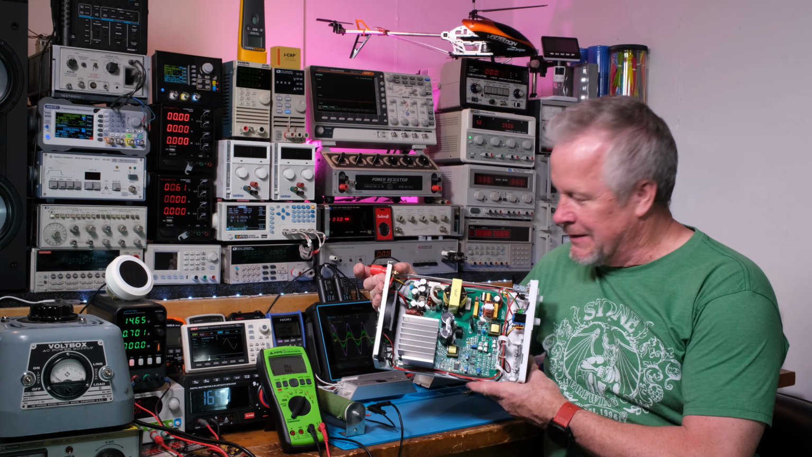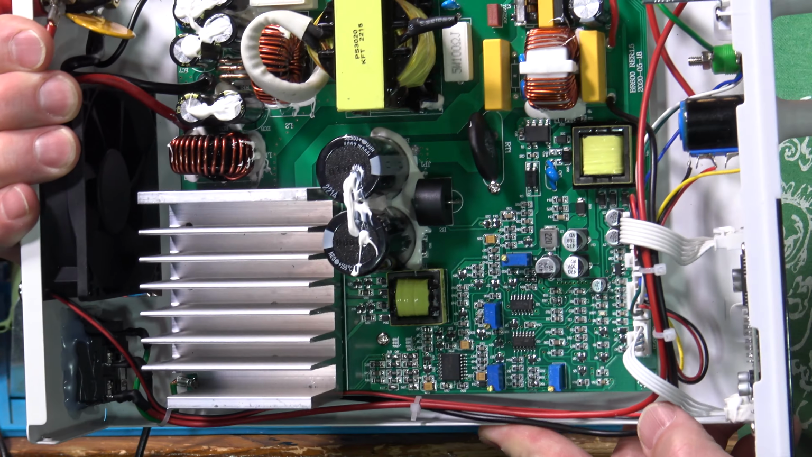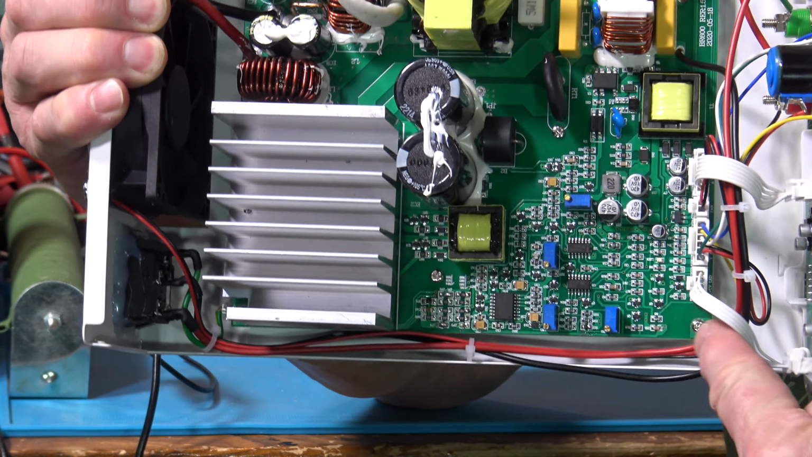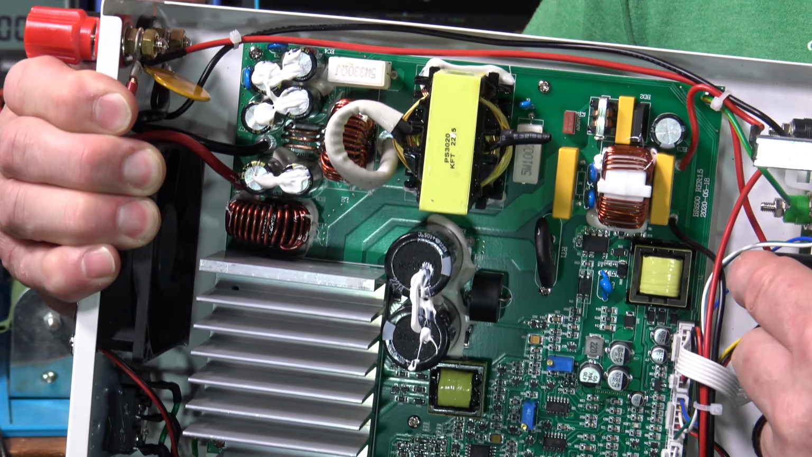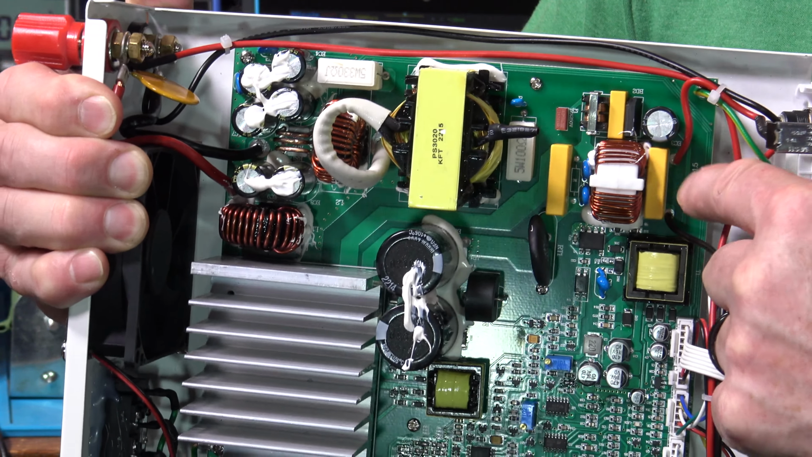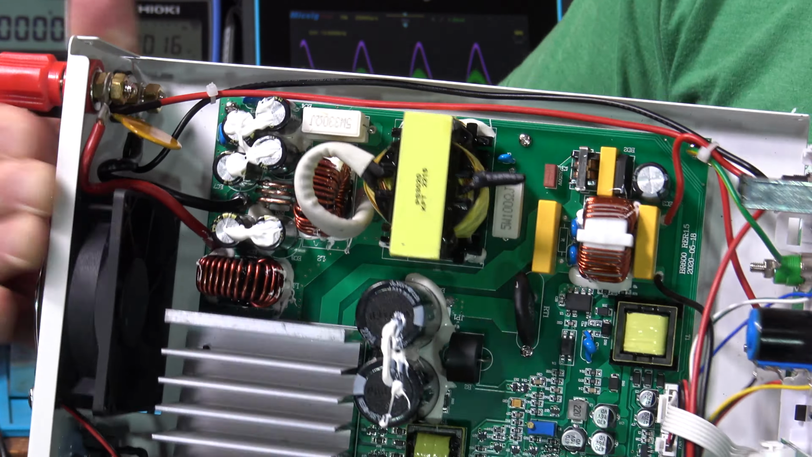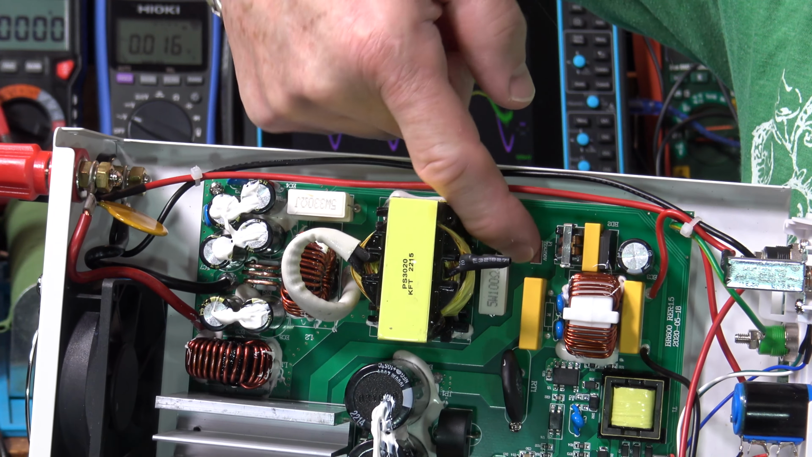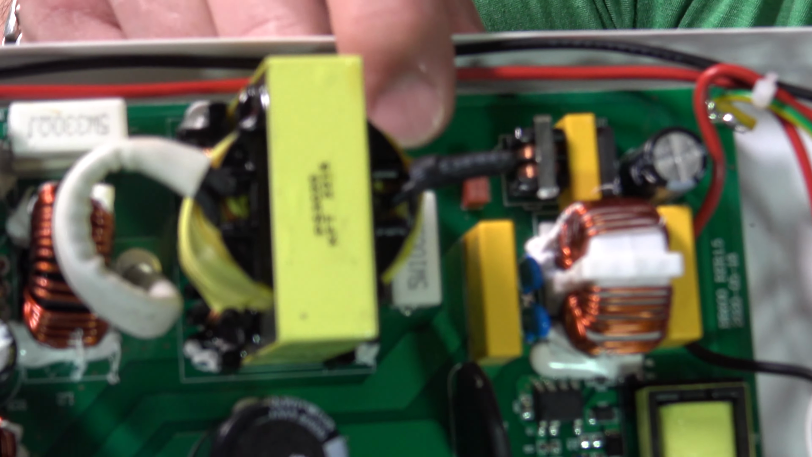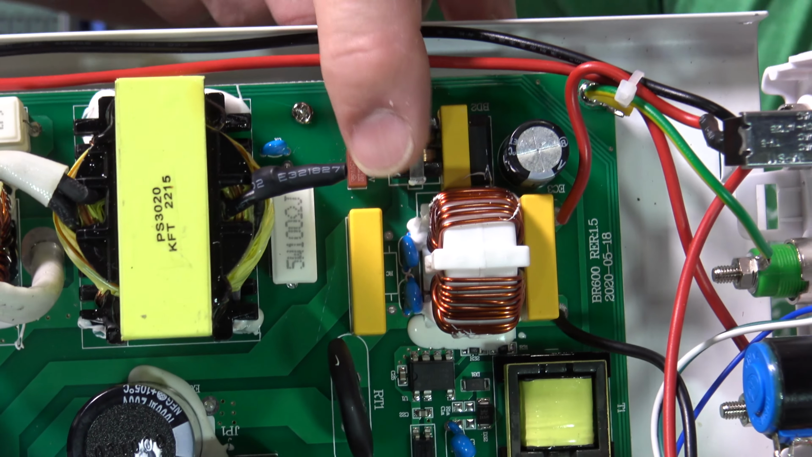All right, so I'm going to hold this a little bit closer to the camera so you can see a better view of it, okay? As we talked about before, the power comes in along this bottom rail and comes up. One of the wires goes directly to the board. The other one goes to the power switch and to the other side of this capacitor. So it goes through this EMI filter right through here, okay? And then it comes out of this EMI filter and goes back through a fuse and then another filter. I'll show you that guy real close. That's the fuse, that little thing there. And yeah, it comes back through.